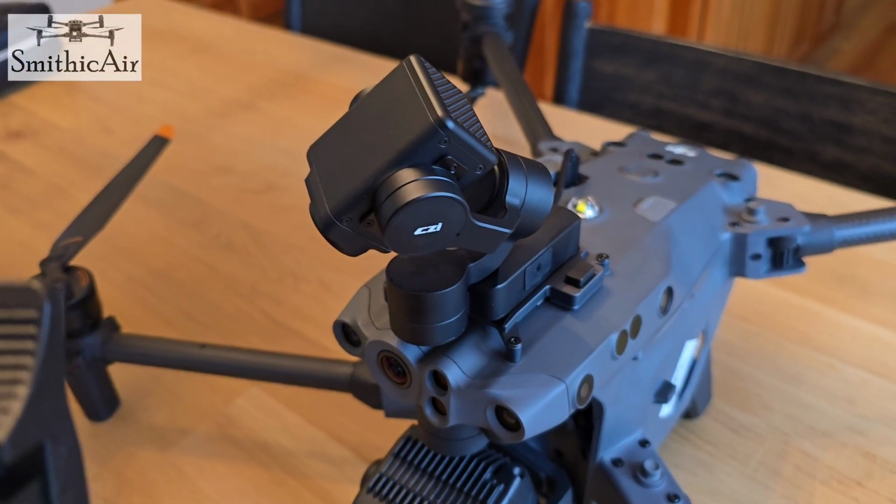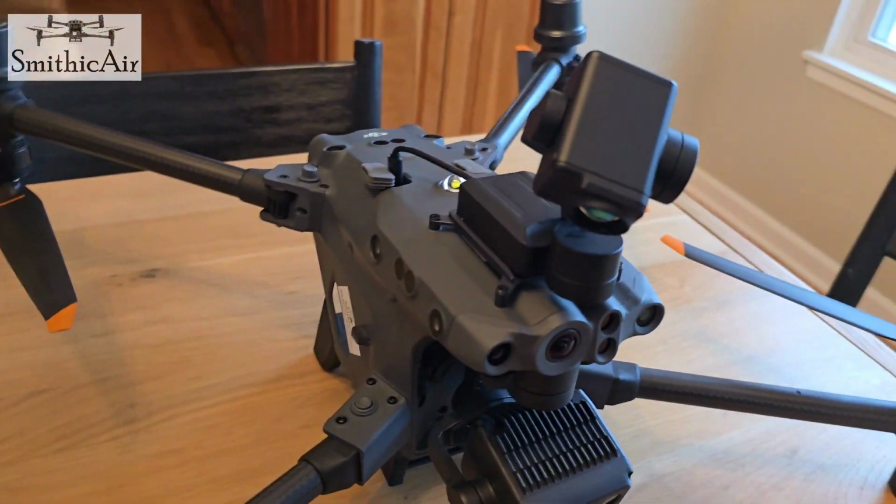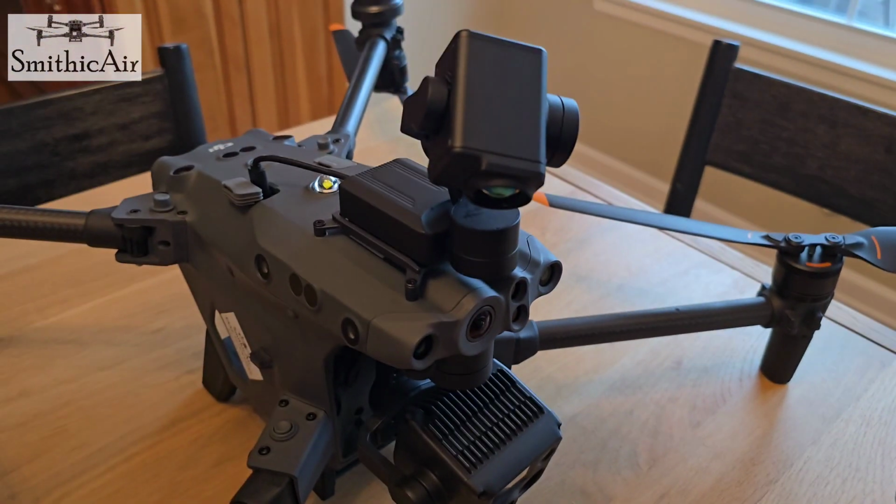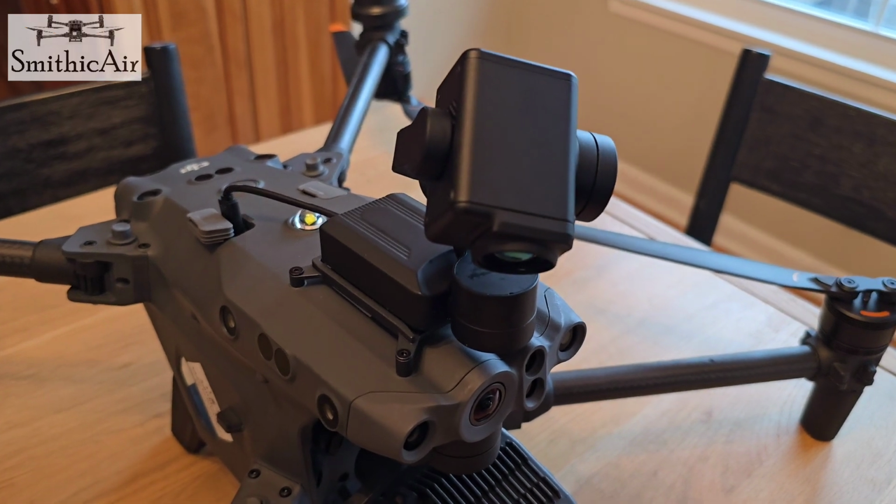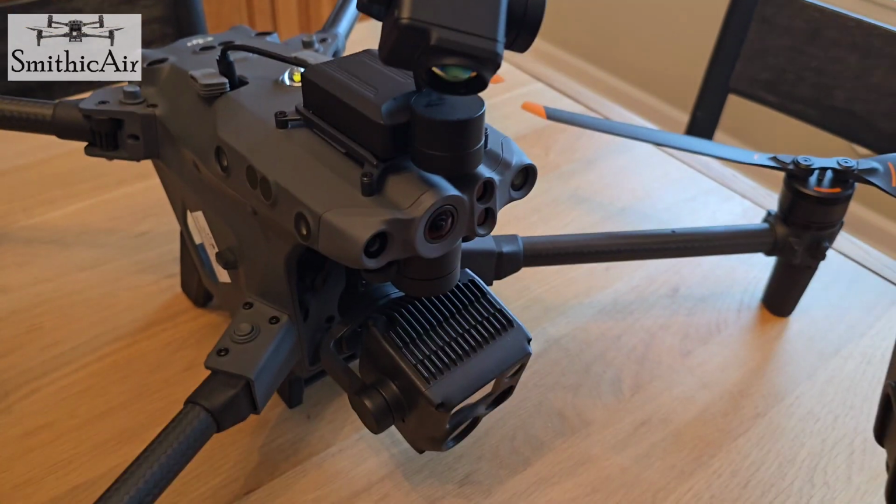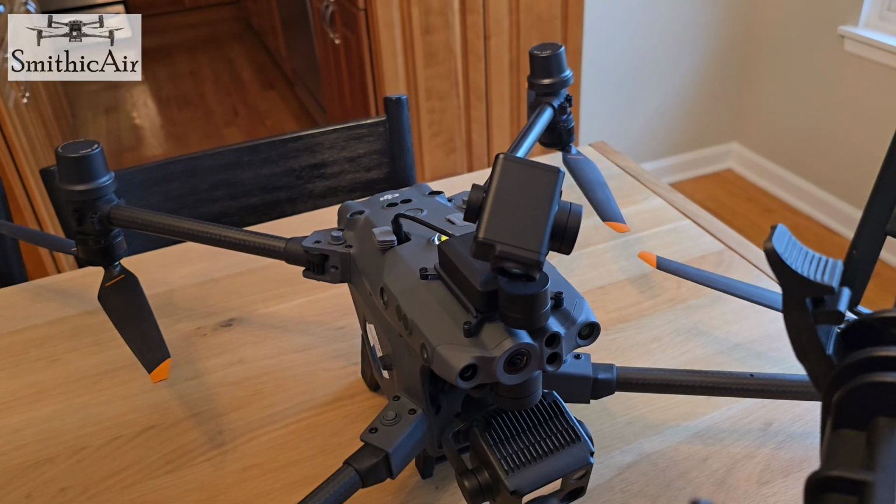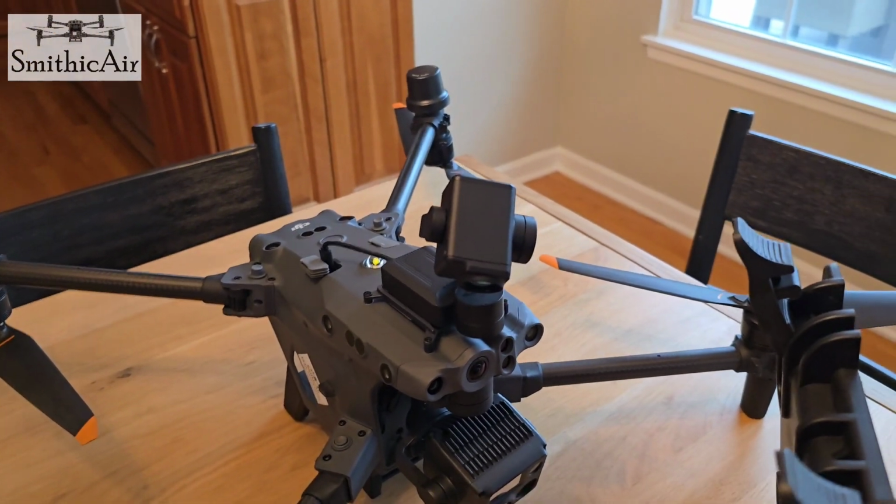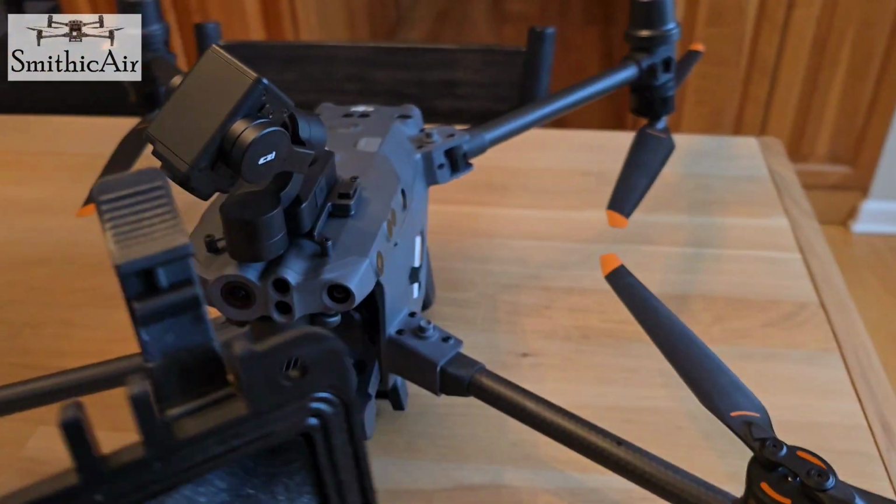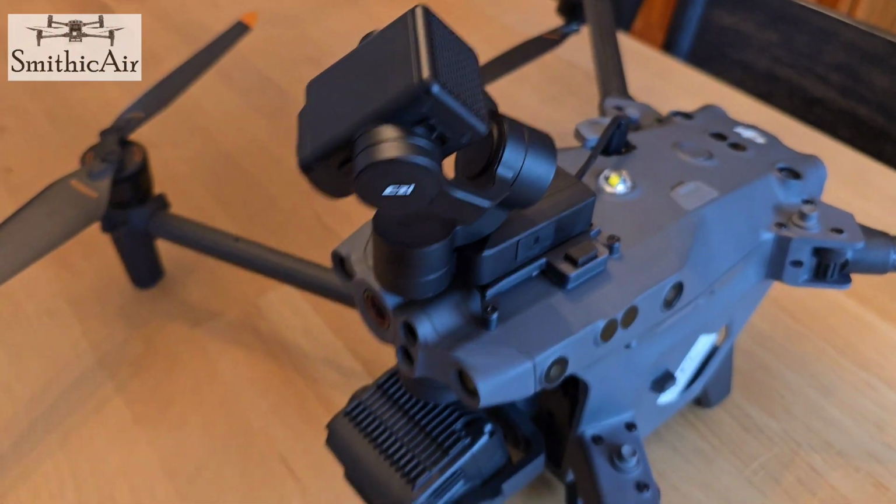There's just some fine tuning that we need to do so that the gimbal works and it follows the zoom camera. And I believe how this is going to work is I need to be in that night scene mode, and then I'll be able to determine the diameter of the spotlight that I want and how bright, and those type of settings, and possibly set up some custom buttons for it as well. So anxious to try it out, and we'll do that now.